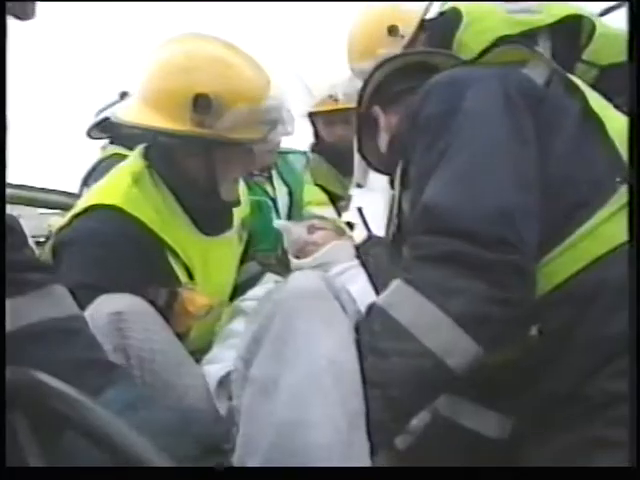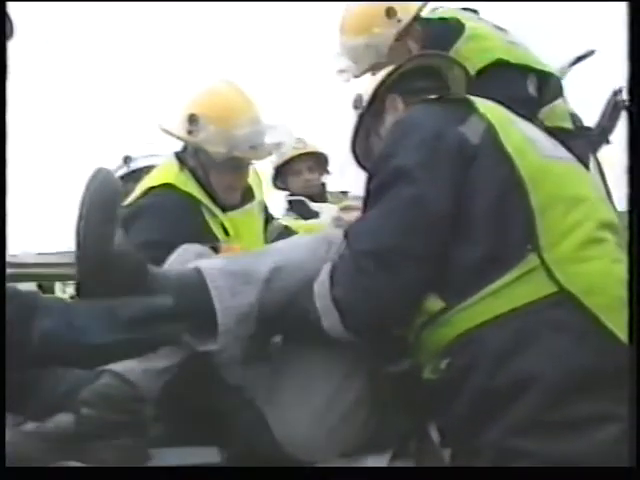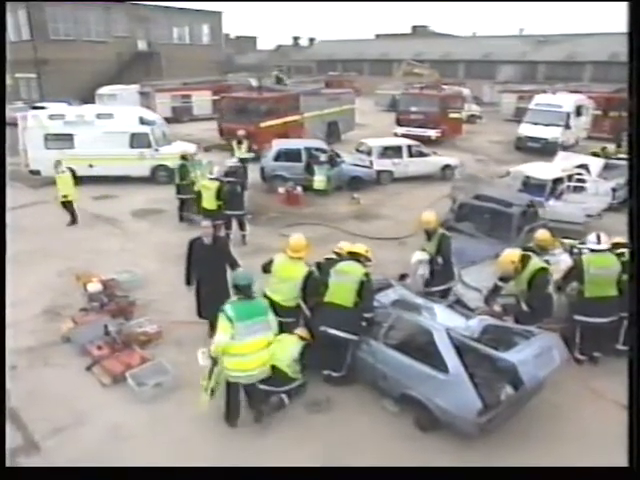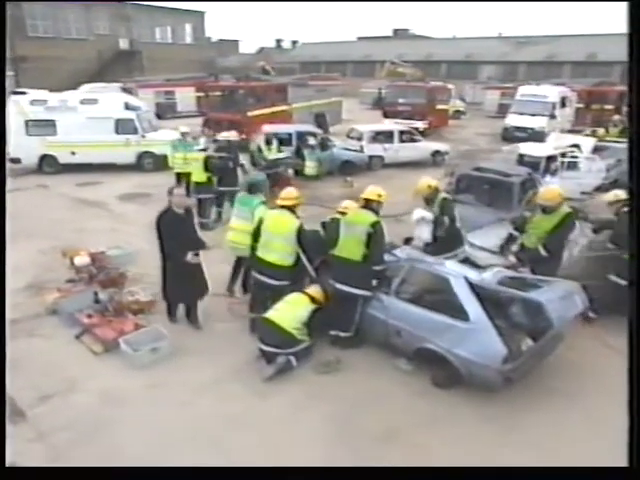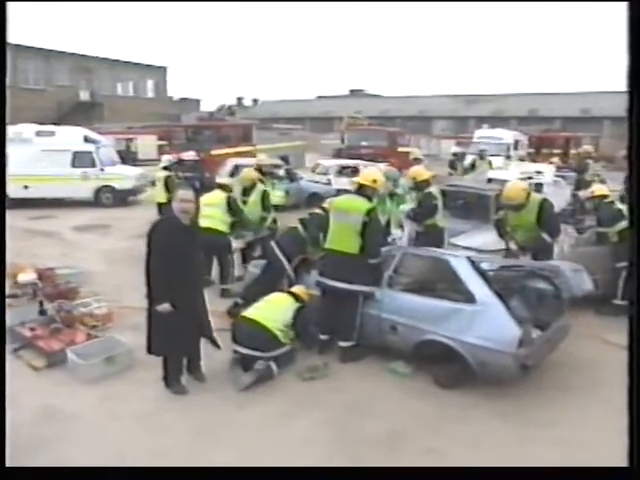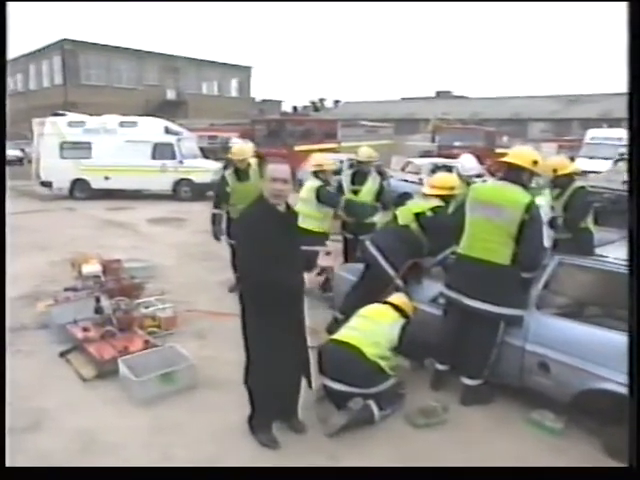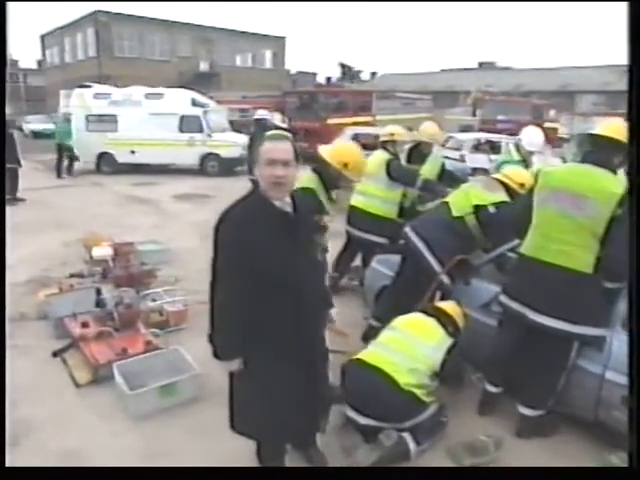The potential hazards that exist on our roads are not just about dangerous driving causing accidents, but about the risks that occur in the aftermath of such a collision. Here, the emergency services are rehearsing just what they would do in the event of such an accident. How they'd jack up a car, how they'd put out a fire, how they'd get people who are injured and severely shocked out of those cars.